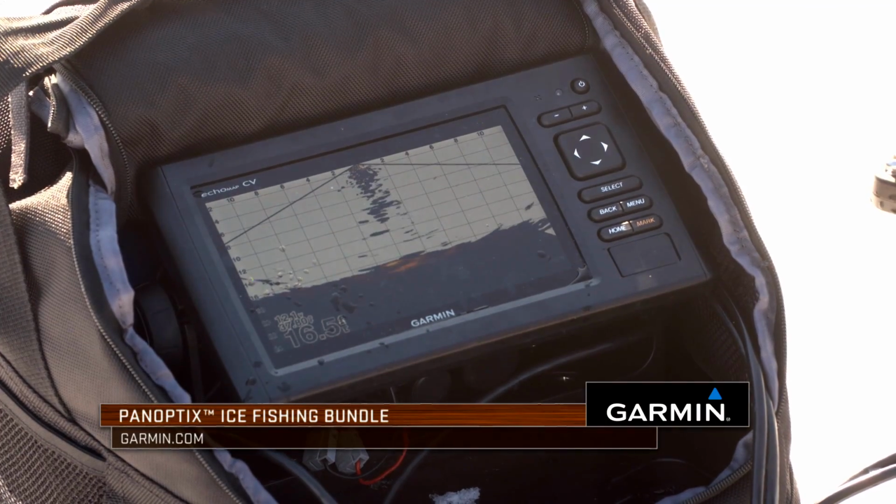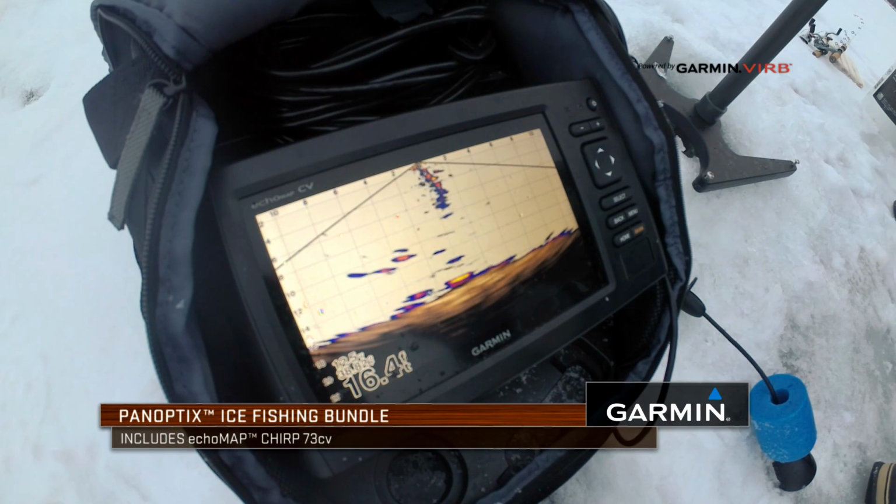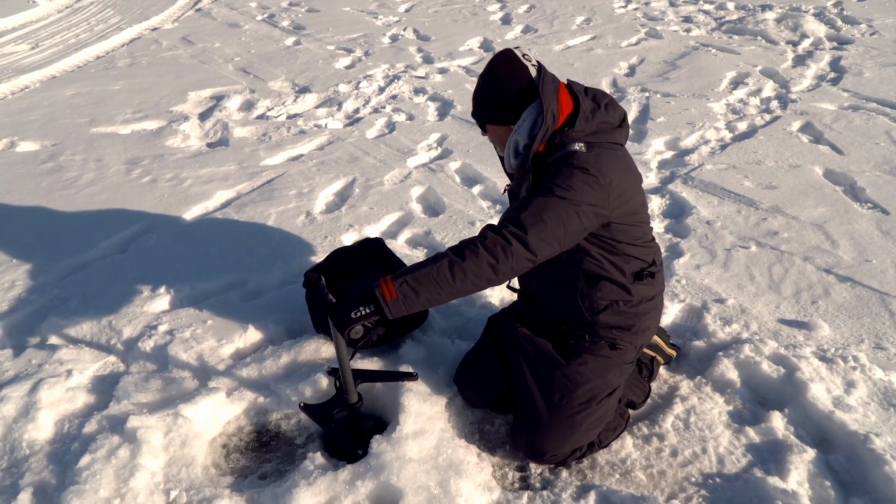This year we came out with the Panoptix Ice Bundle, and what the bundle's got is our EchoMap 73 CV unit in it, and that's one of our best summer units that we are now using for the ice season. What's great about it is you've got all the maps for the whole United States and the border waters and all the lakes we like to ice fish already preloaded into it.